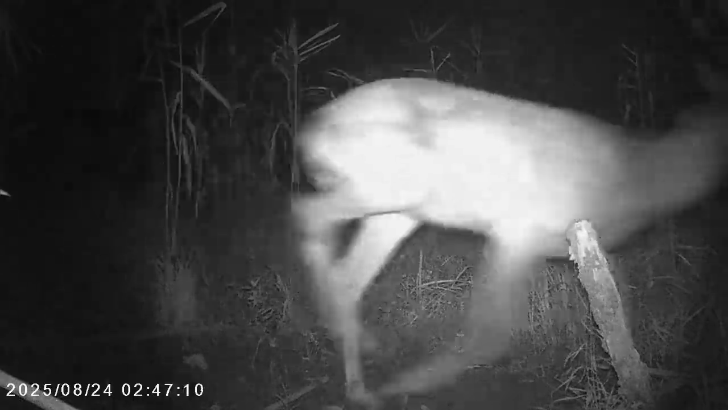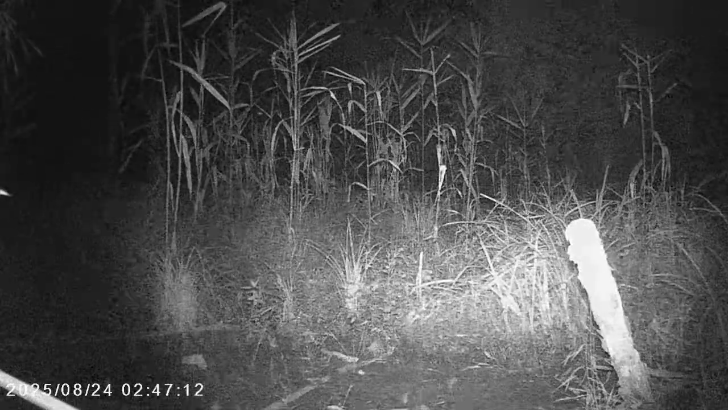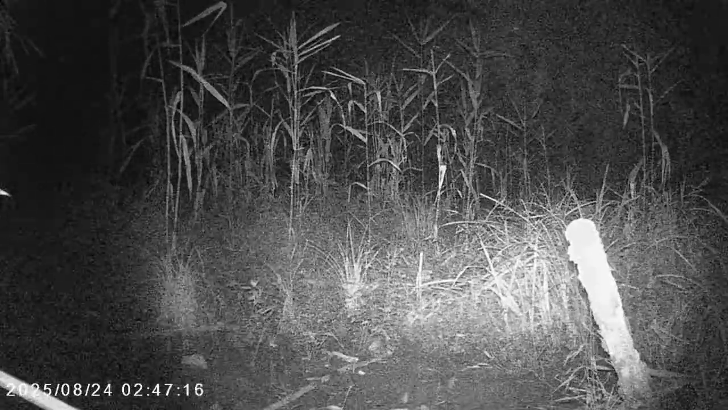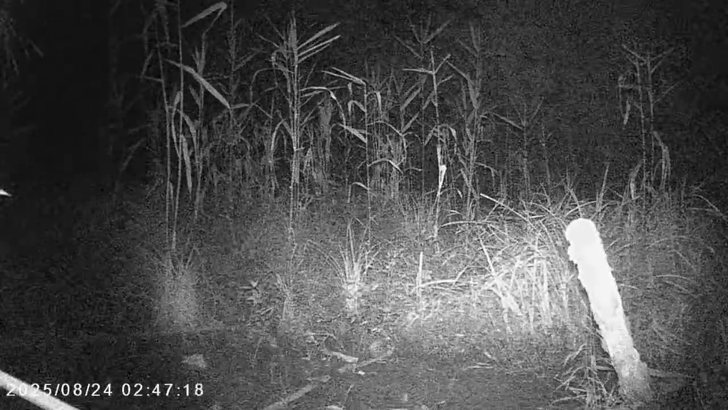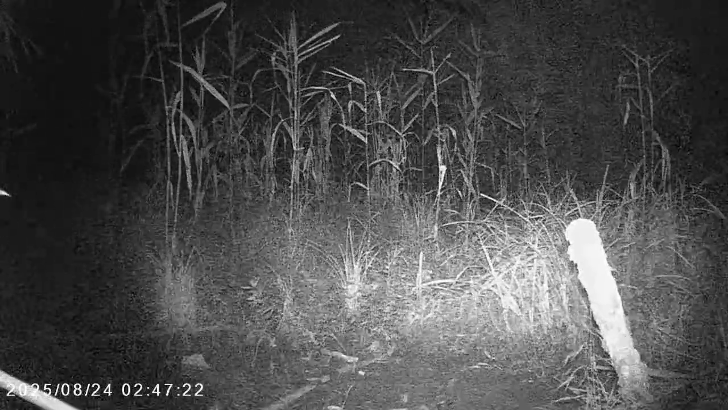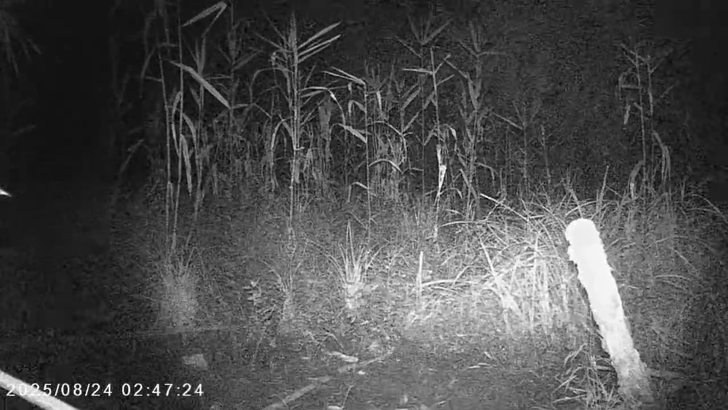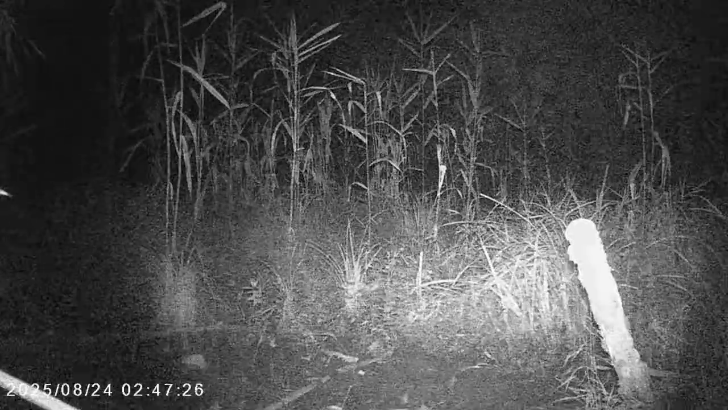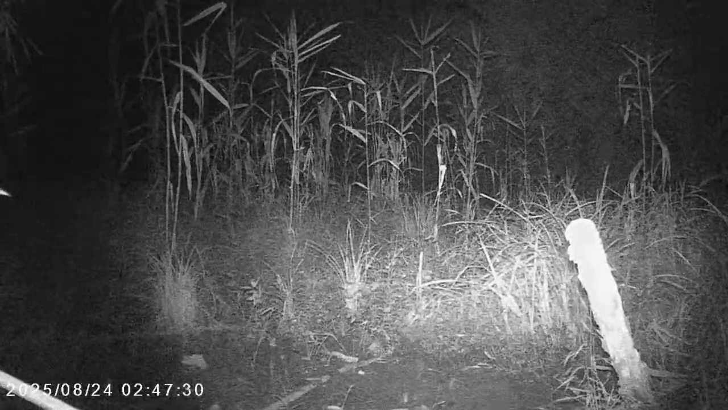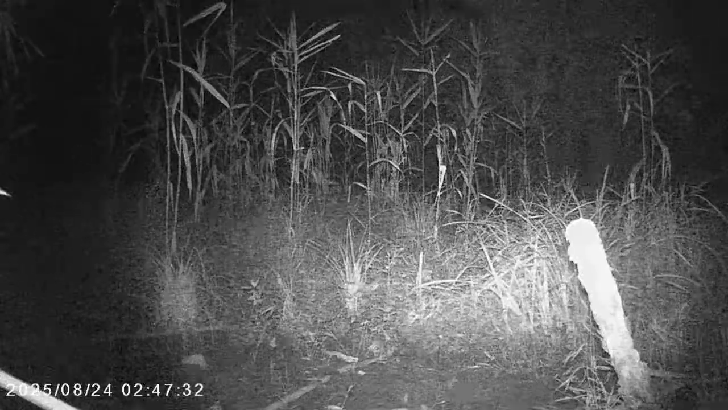Is that our... Oh, that's our male from before, with the slightly limp rear leg. That was the one with 3 tines. Is it tines or teens?